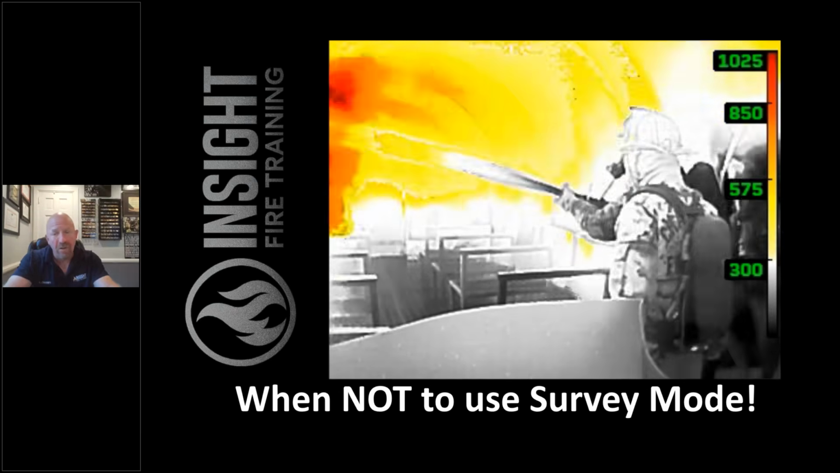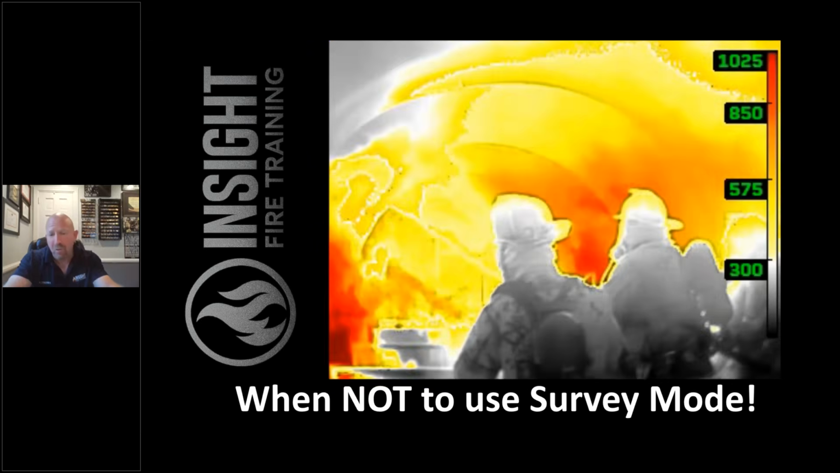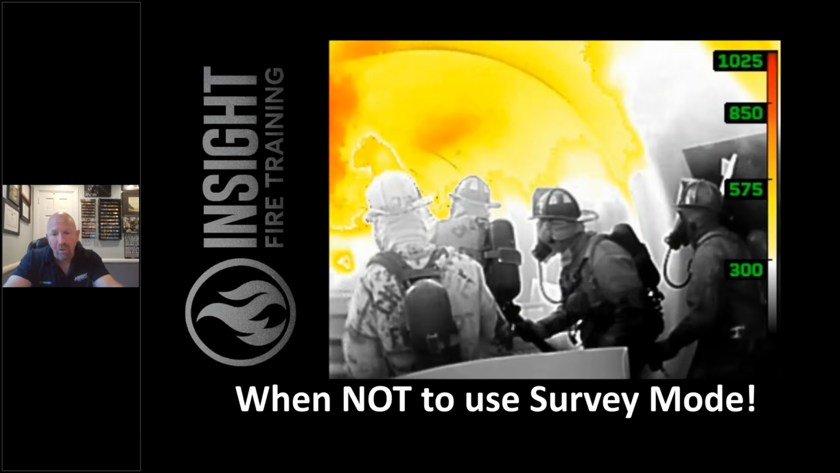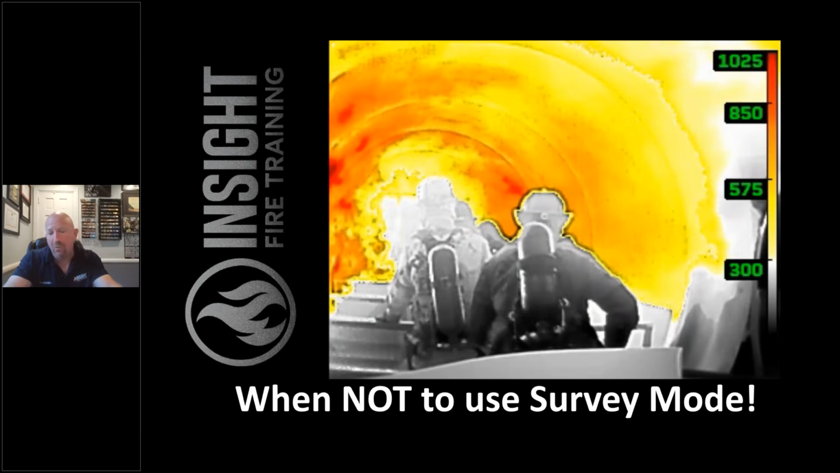But you can see this image better because the TI Basic is designed to see up to 1,025 or 1,200 degrees, depending on which Attack Pro you're using. Whereas if I was just in survey mode, it would just be washed out with red. Pick the right application mode for the right context. Be smart enough to know when to use it, when not to. As my friend Mike Chapman says, these are used for early or late in the incident, not during the middle of the firefight.